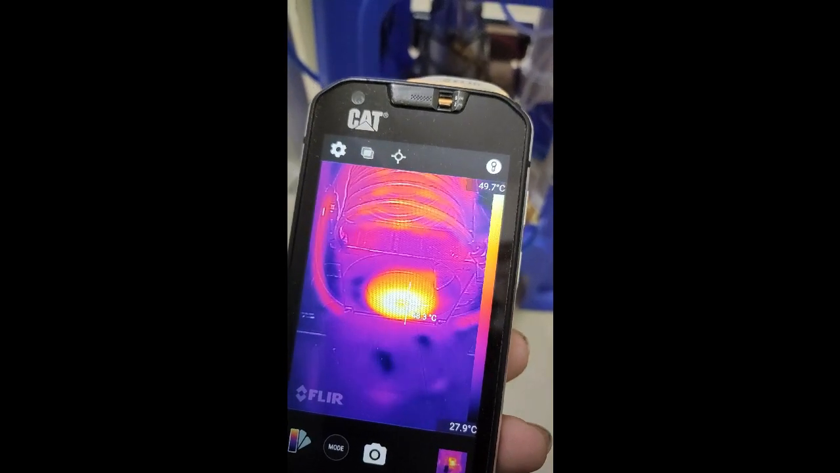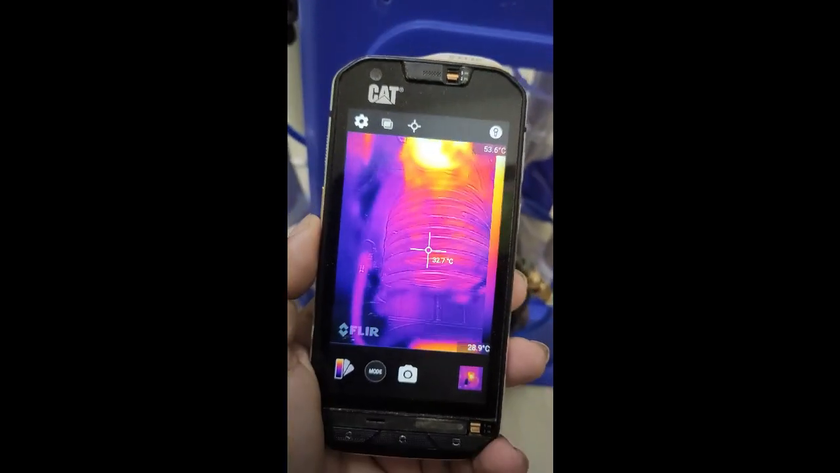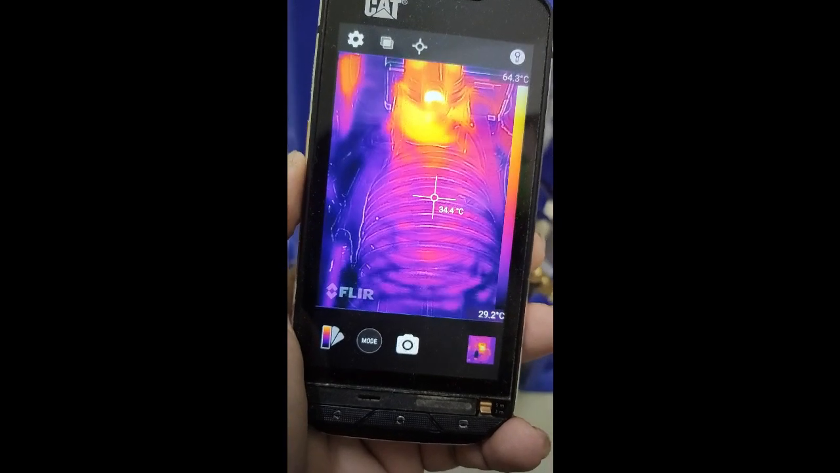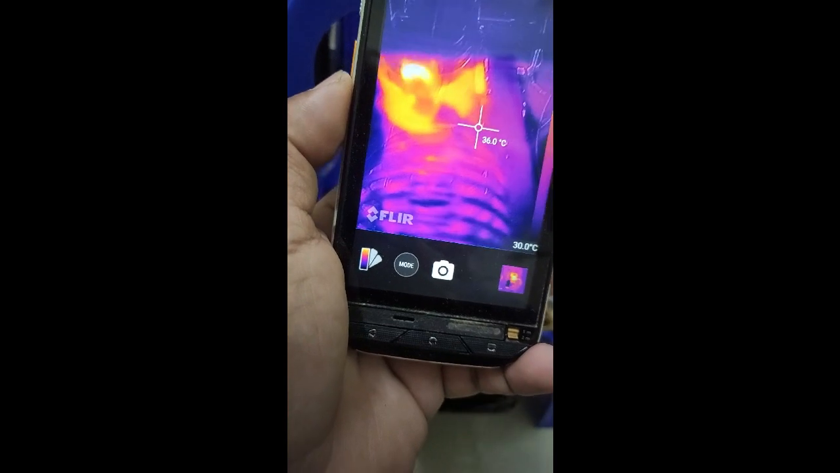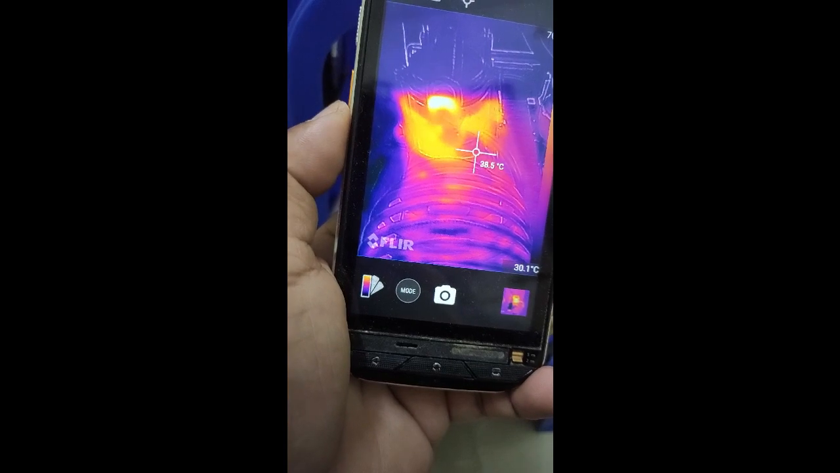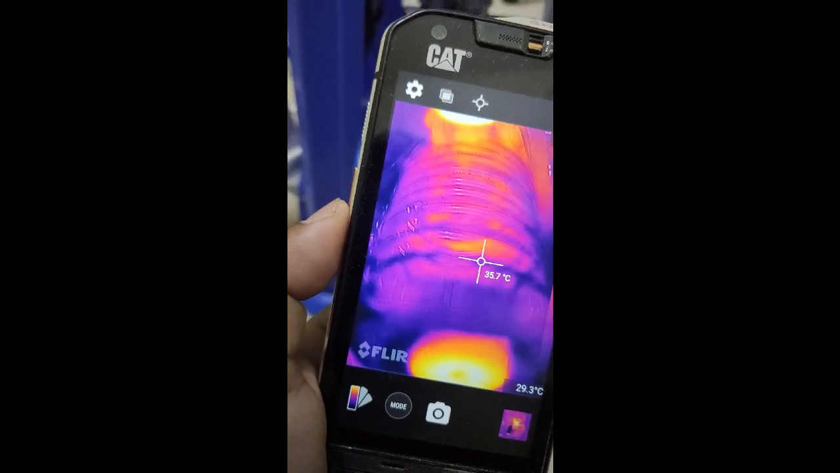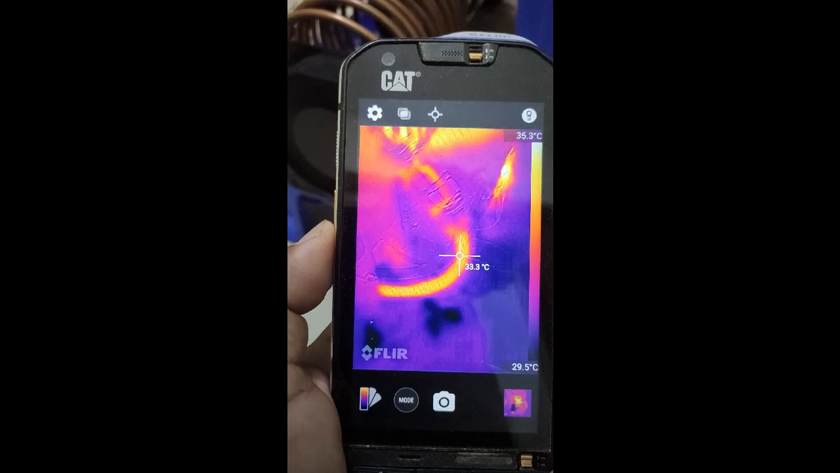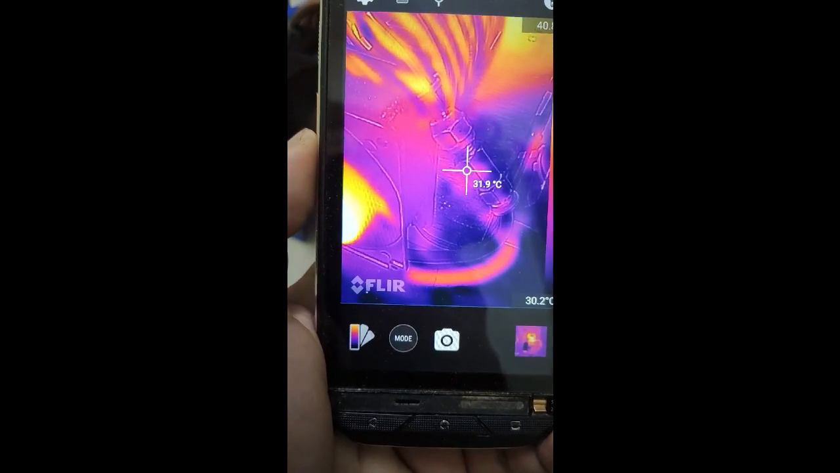This is the fan's temperature. The output is around 37, 39. And you see the difference.